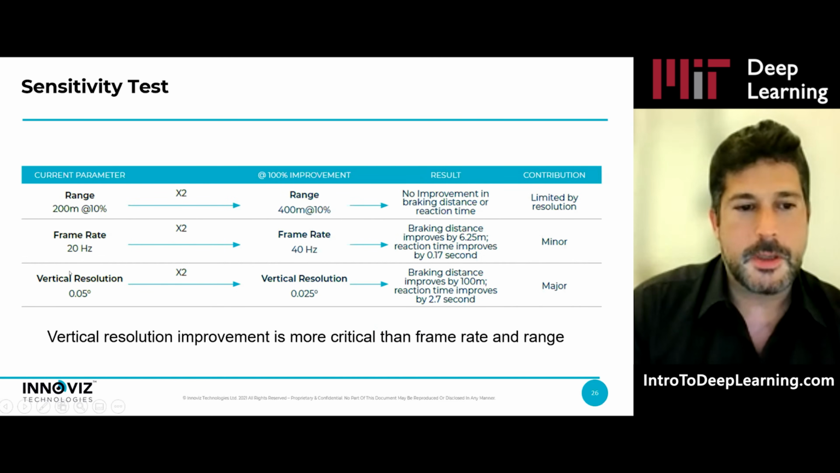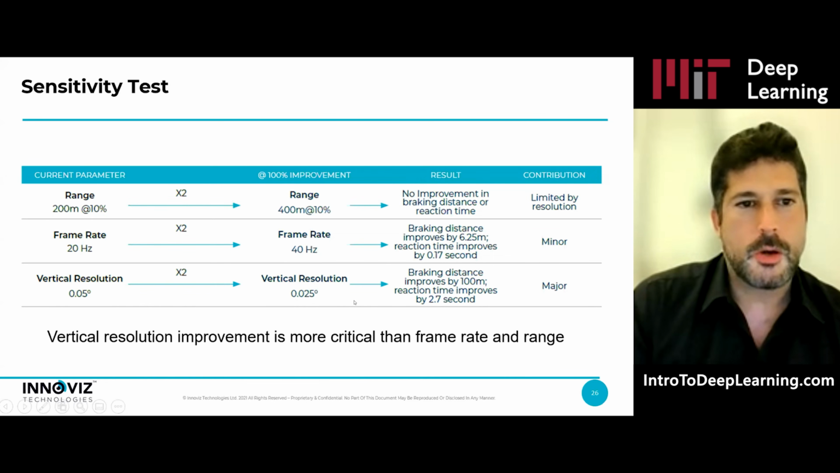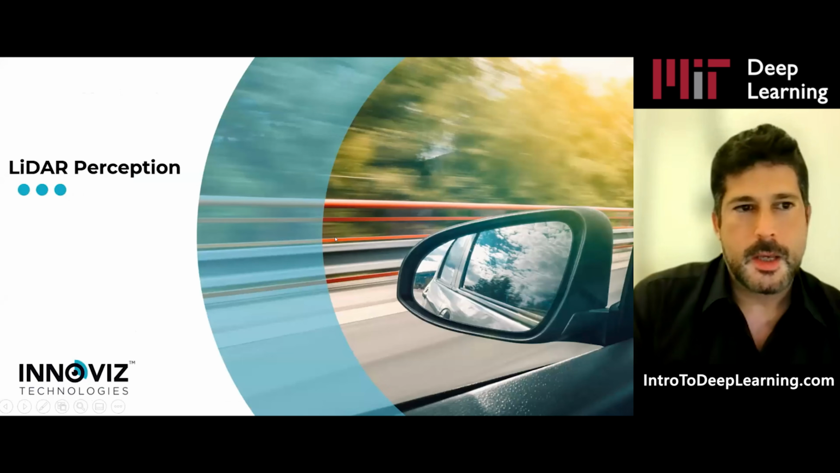If I have double the vertical resolution, I will be able to identify this obstacle 100 meters more away. So just to show you, the importance of the different parameters of the LiDAR is not very obvious, but they are critical to the safety of the vehicle. I will let Amir take it from here.